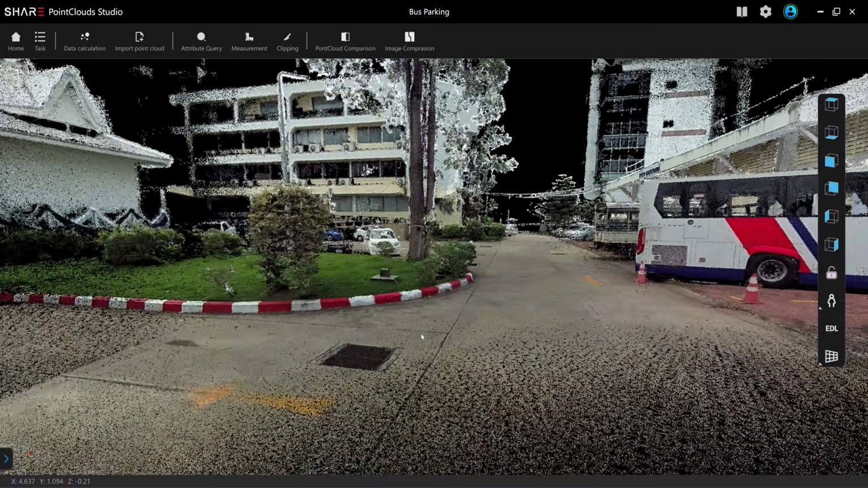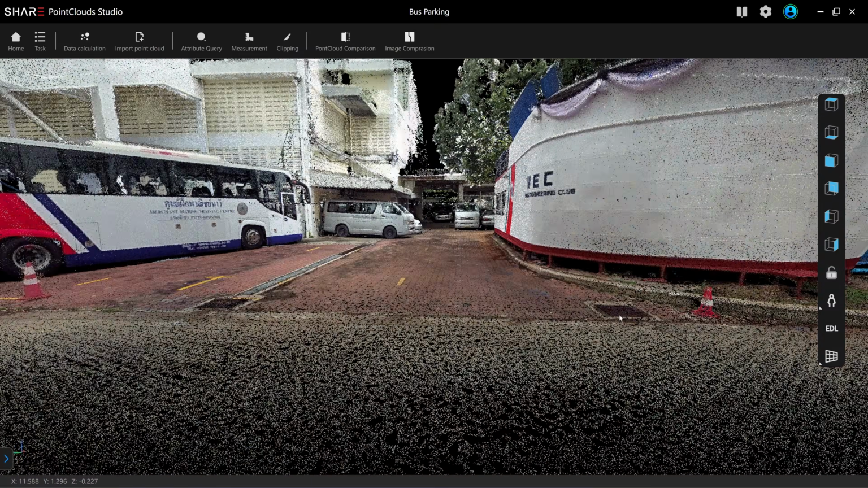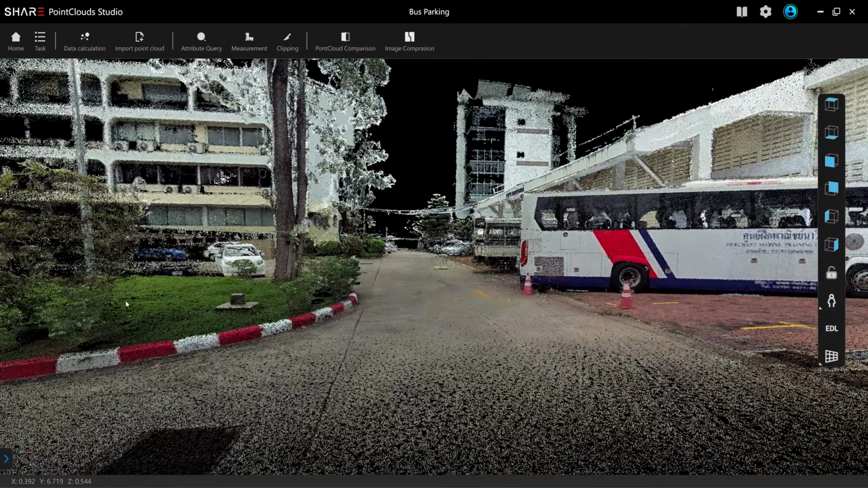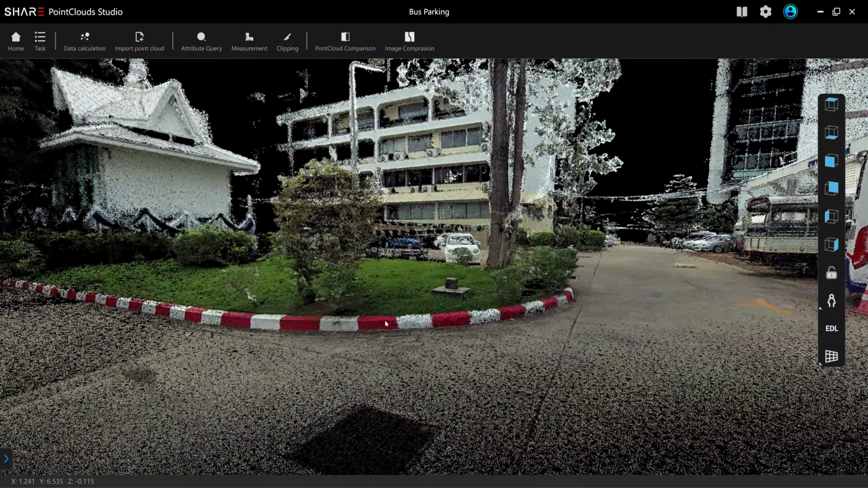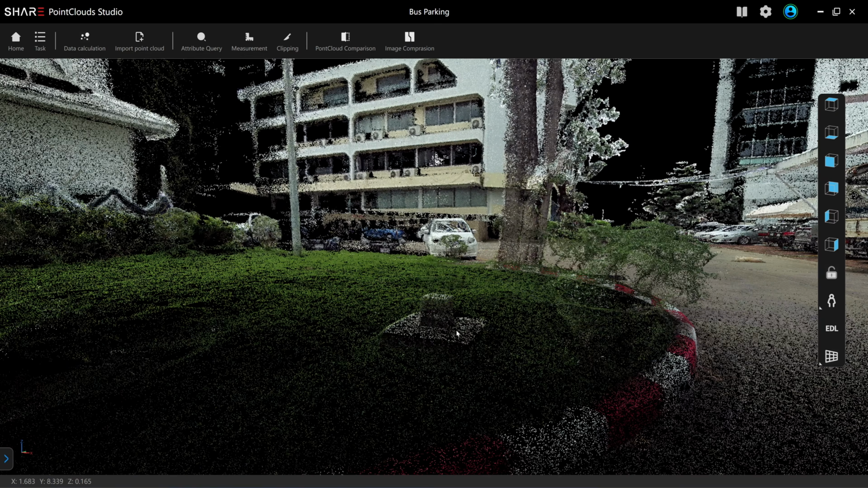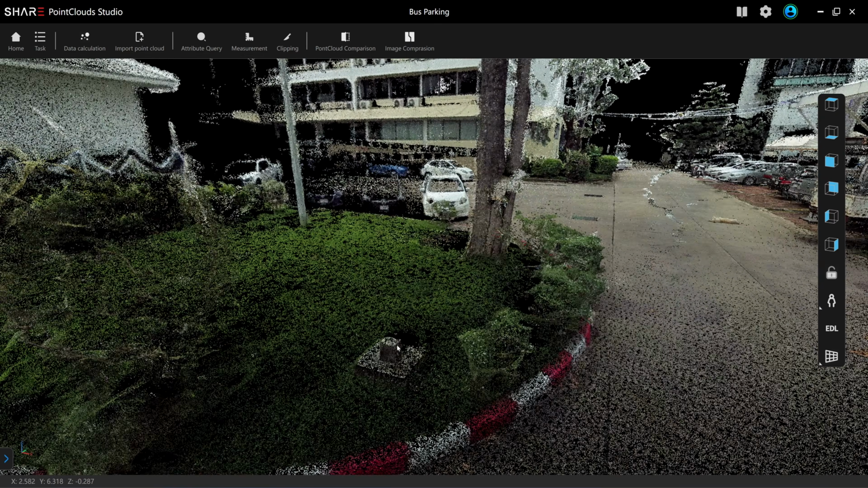I didn't bring my GPS, so I can't integrate the global position into this point cloud. But if I bring a GPS RTK, I can do that. This small chip here is a GPS pin. Usually in a government building, they will have this.